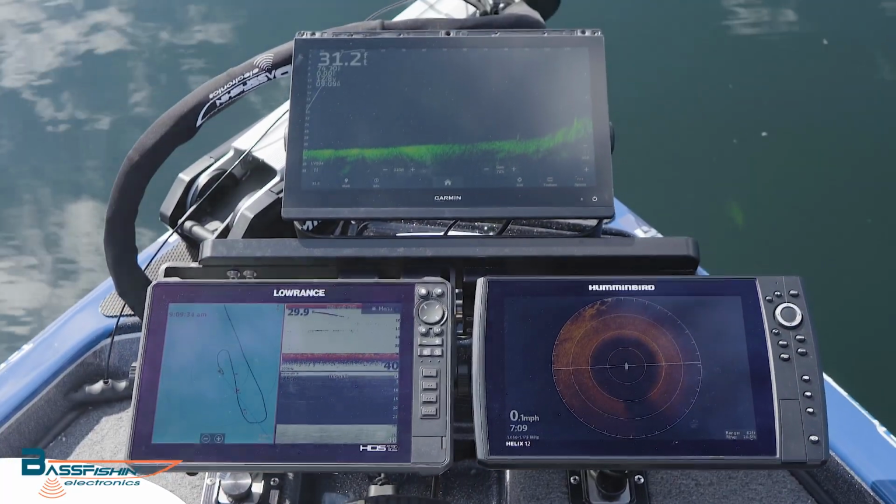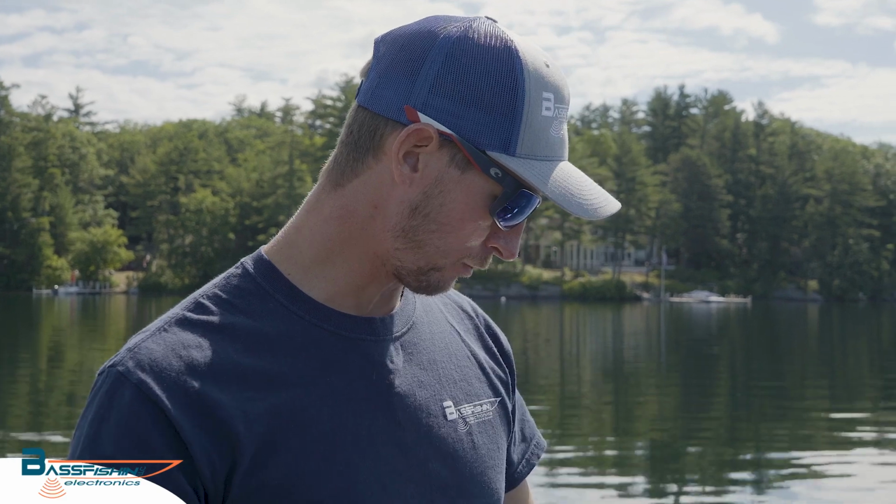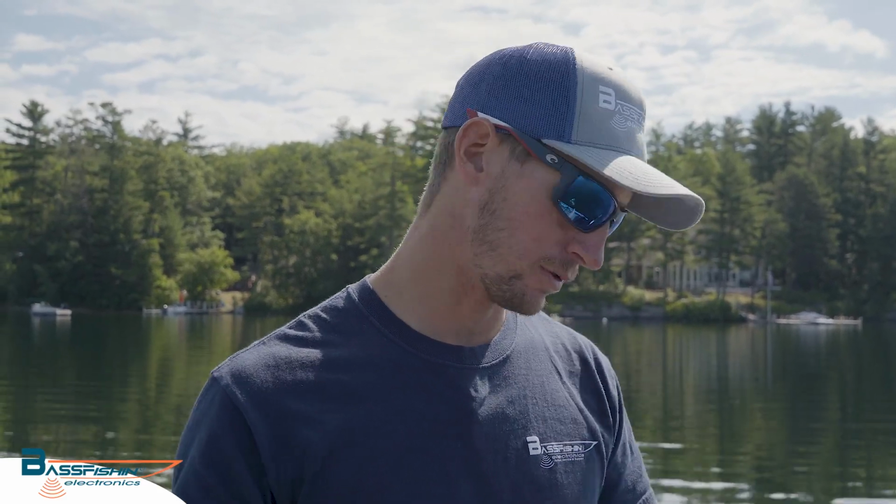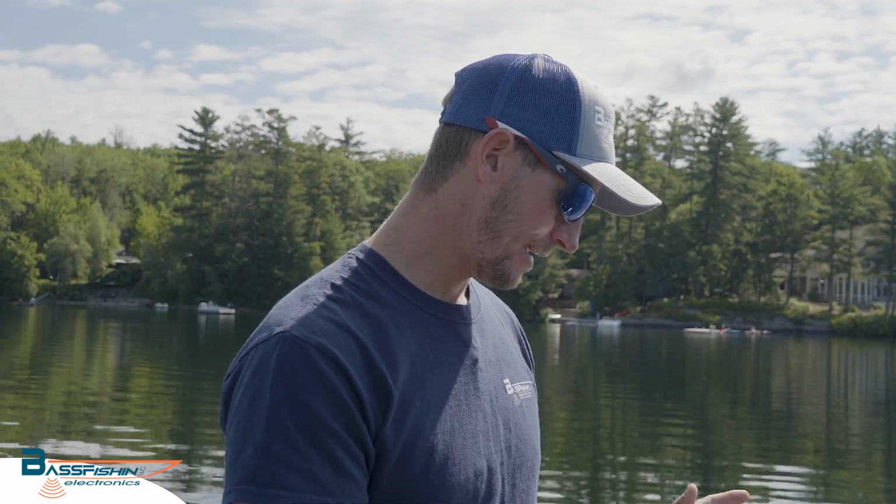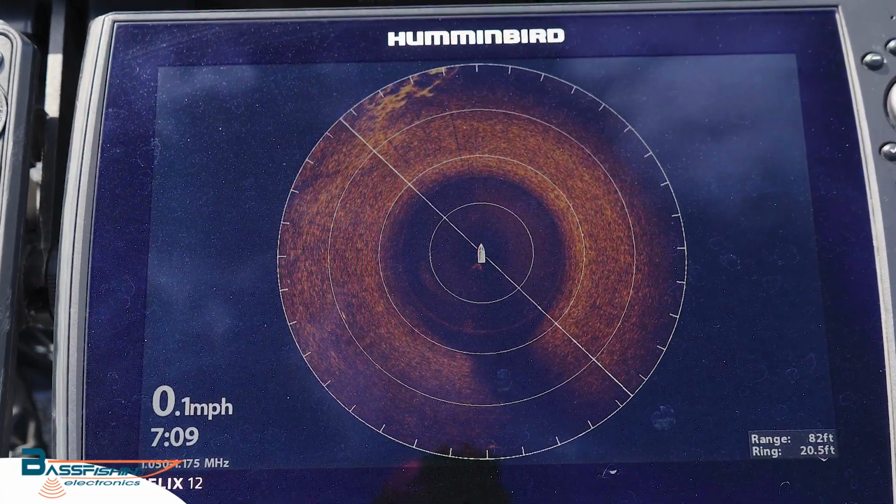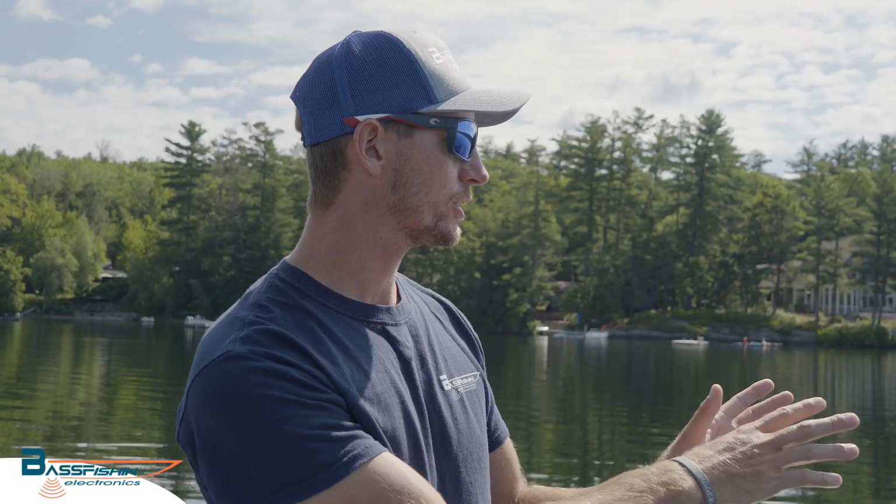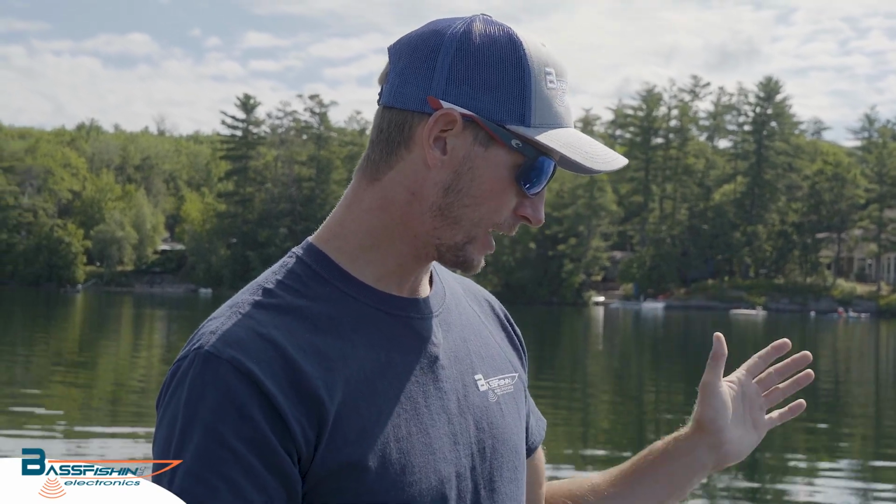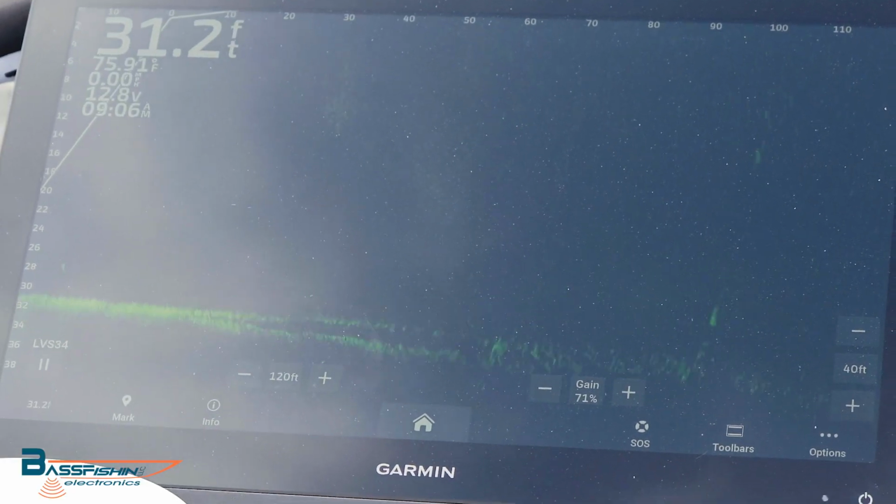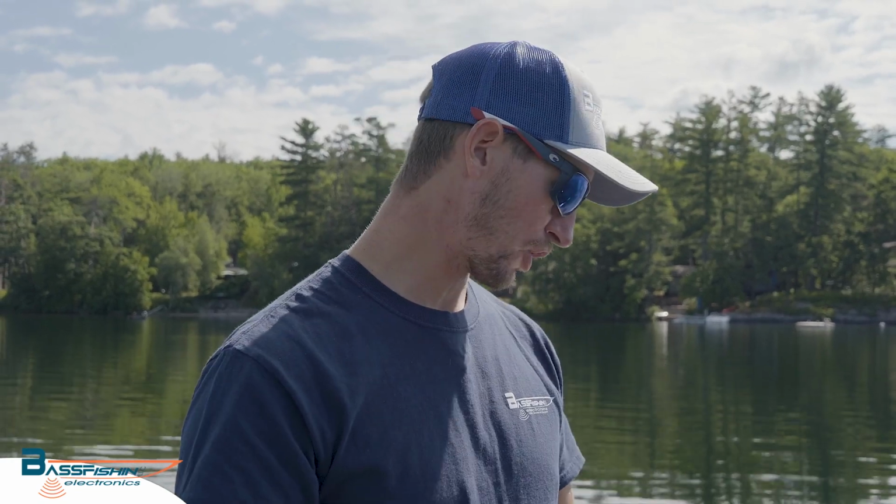All right guys, so we got all 3 brands running up here. I got my Lowrance for a lot of my waypoint management. I find the stuff back at the console and then I transfer it up here. The waypoints transfer up here, so it gives me an idea where I'm at. Now, I'm using my Humminbird Mega 360 to locate the structure again up here, and then I'm pointing my trolling motor directly at it with the Garmin Livescope Plus, the LVS34.